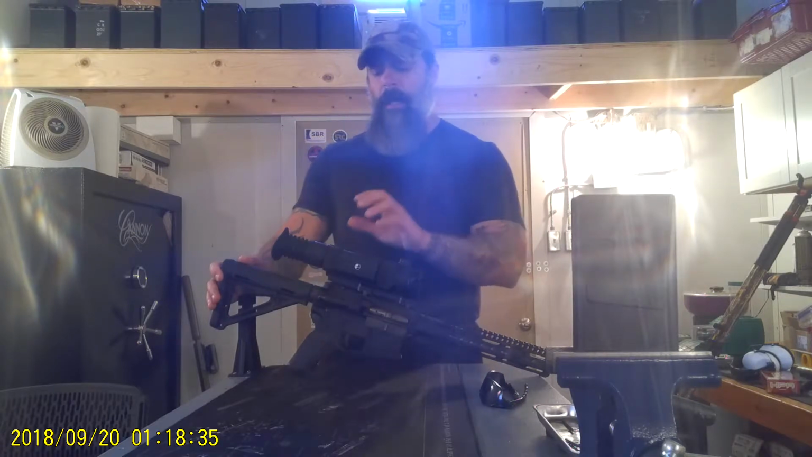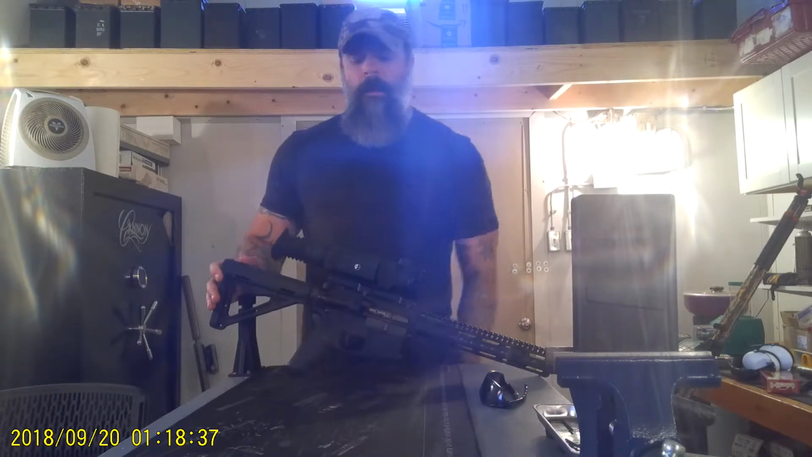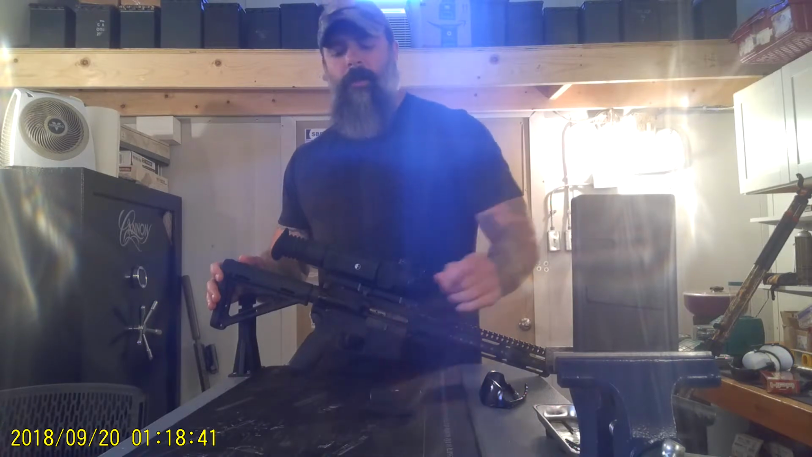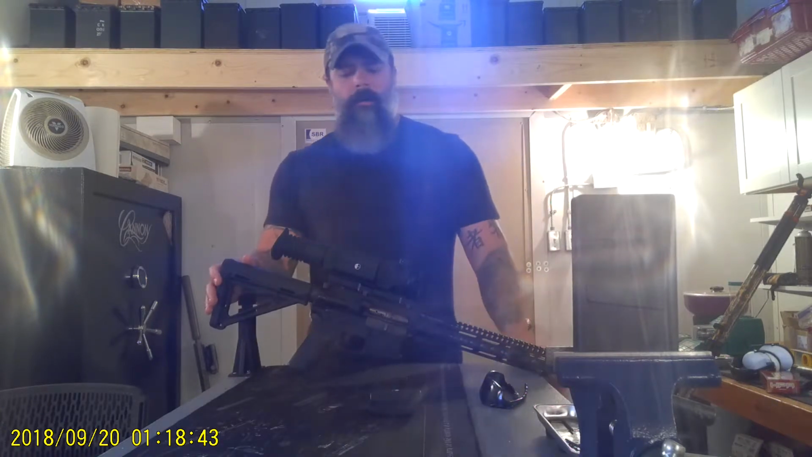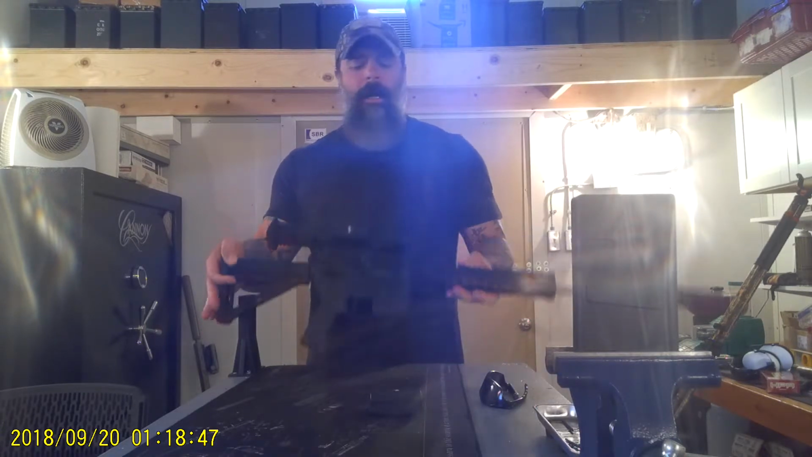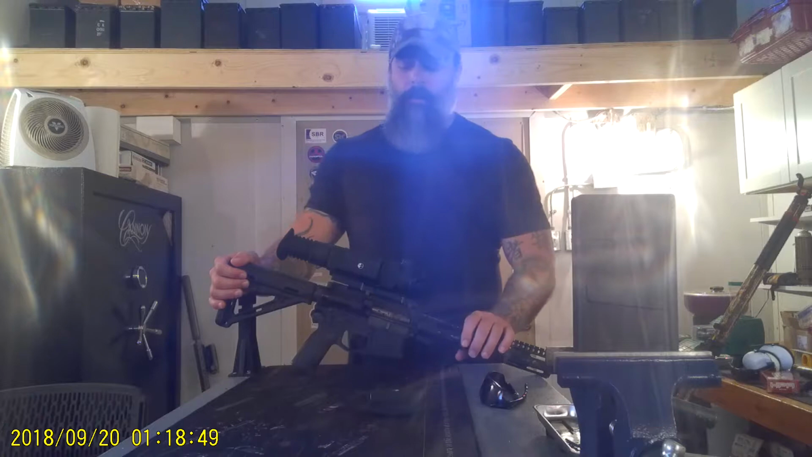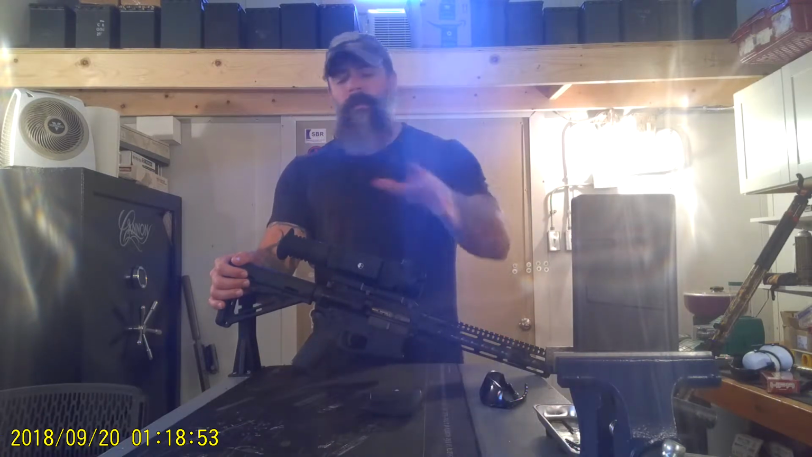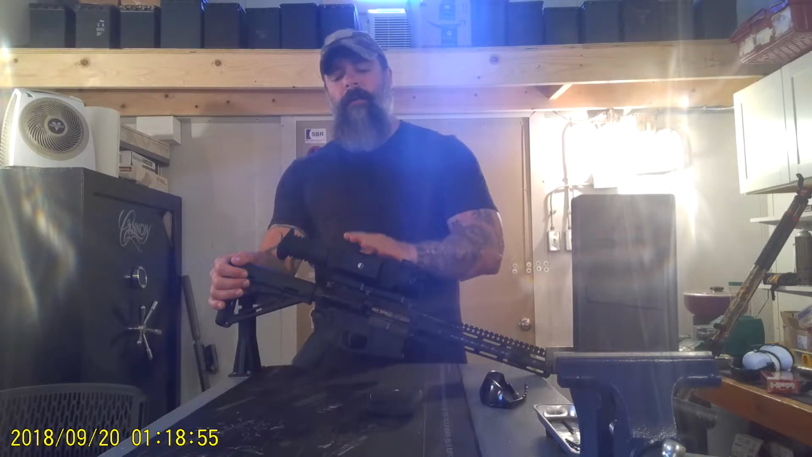So it has an external battery. In fact, it has two that it comes with. This one right here will do you about 8 hours. And this one right here is a big one. I got the extended one on there. I think it'll do 20 hours. So that's pretty crazy. All right, so it has all the different modes, all this different selection, tons of stuff that you can go into.